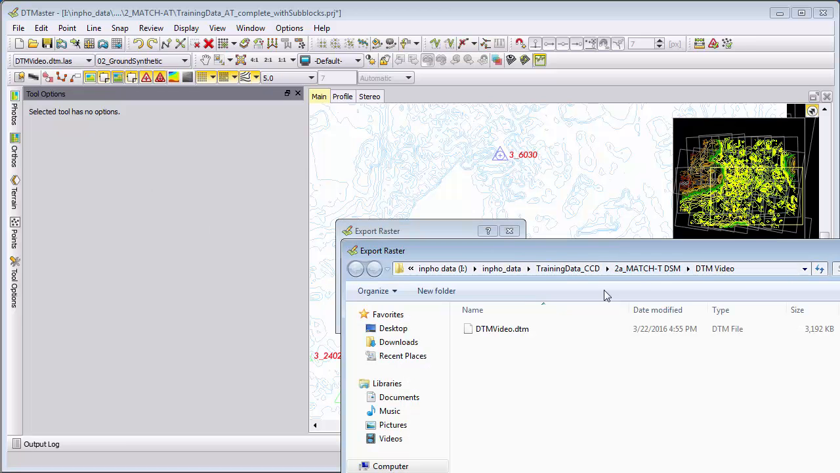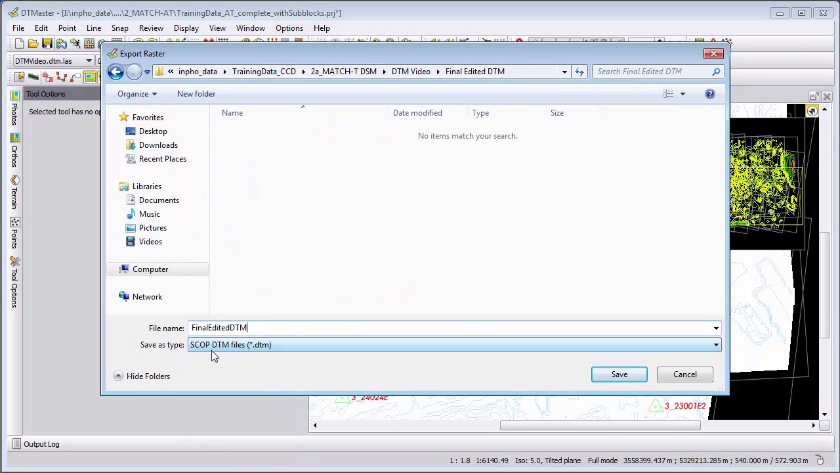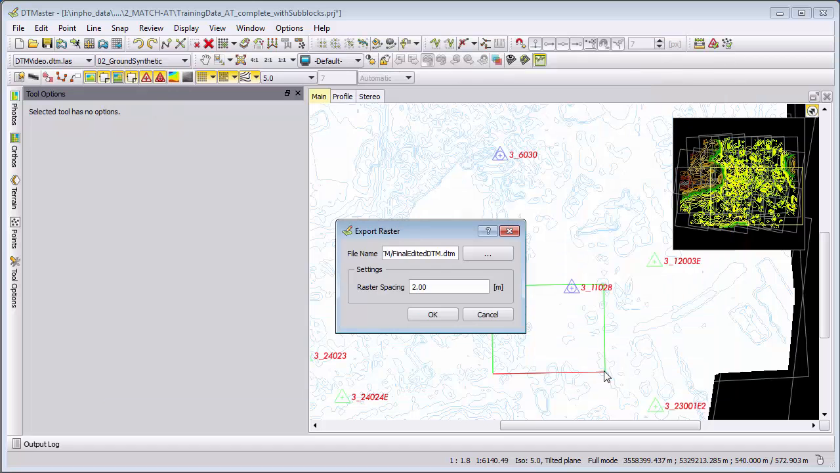Then we select our output name, and in this case I call it Final Edited DTM. And we see that the format is called a SCOP DTM file, which is the format we use in Inpho. So Inpho works with SCOP DTM formats in its complete workflow chain, and we will use it for orthophoto production in DTMaster, and also for SCOP++. This is the format.